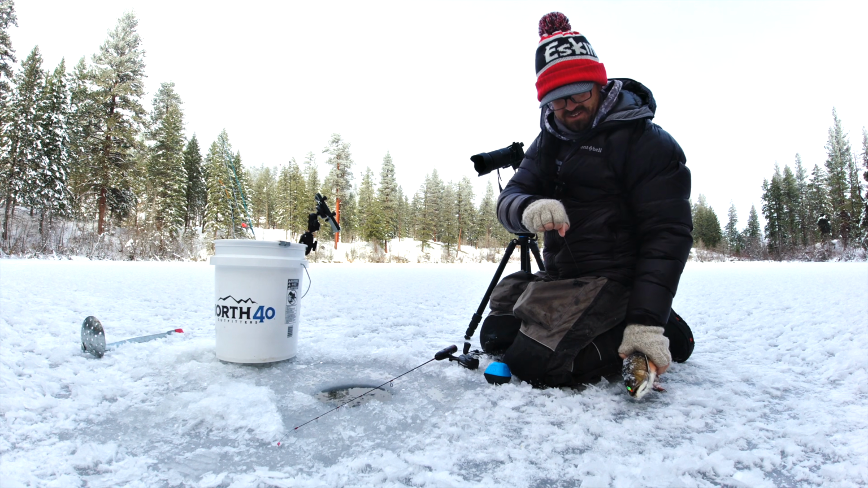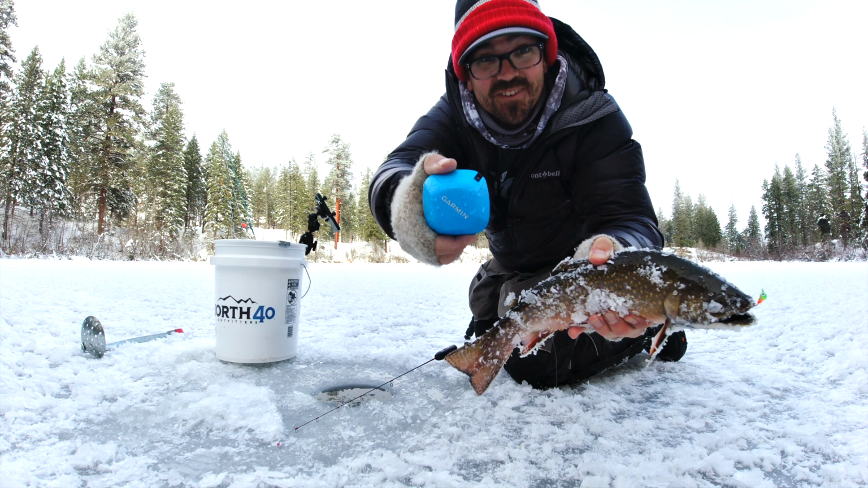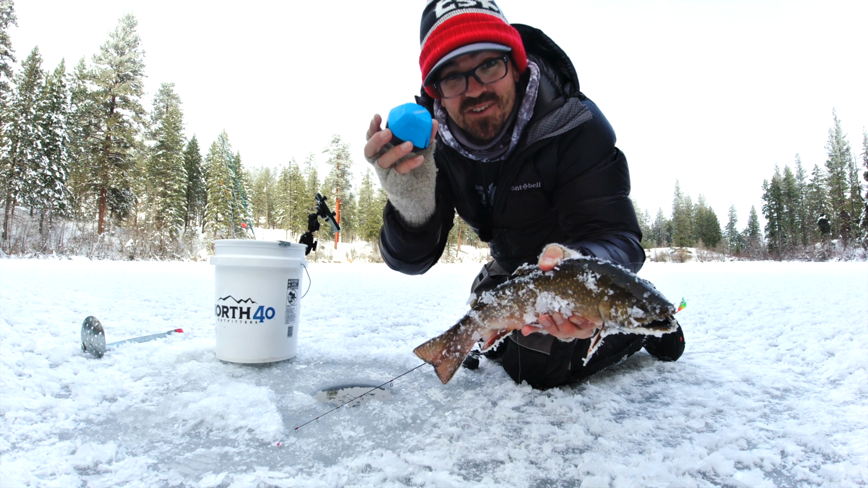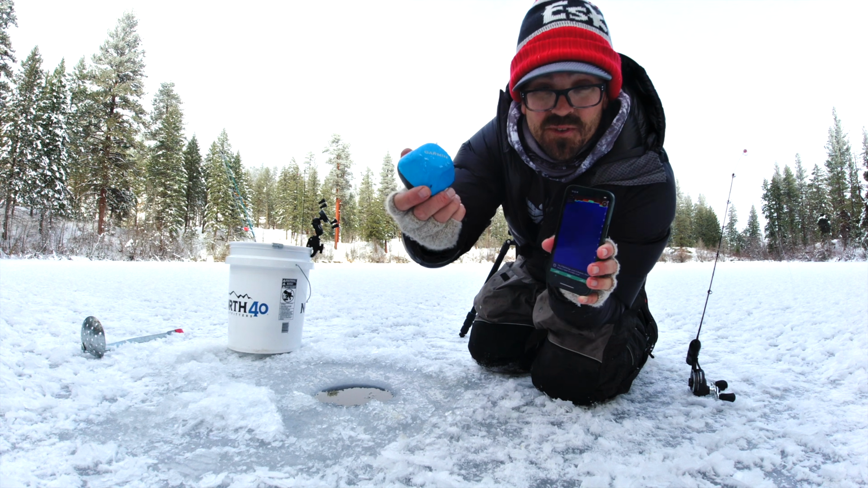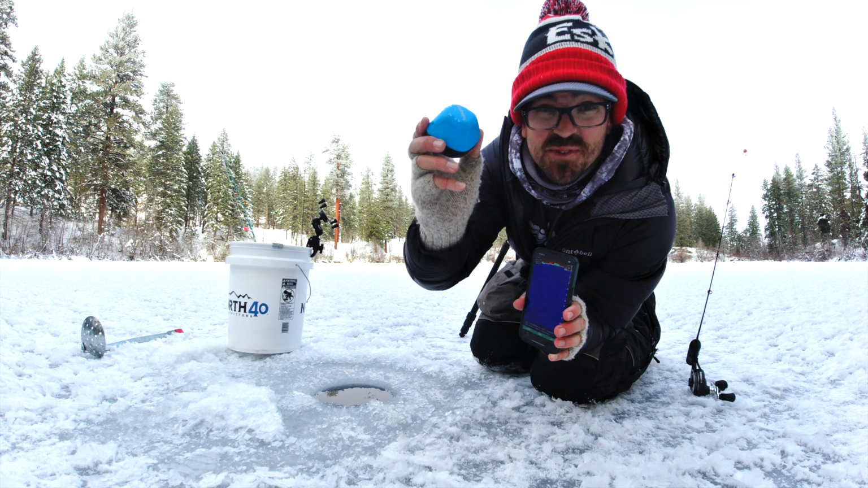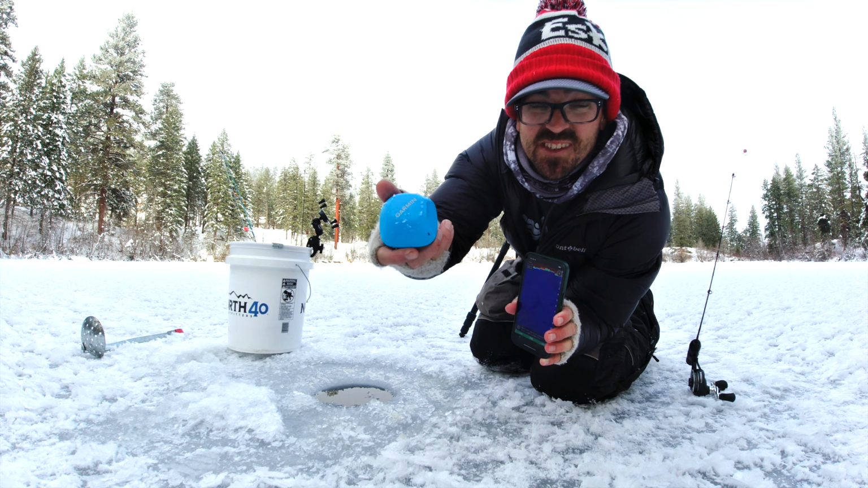Awesome. Definitely can see that brookie on this wireless 3-inch Garmin Castable Sonar. A sonar that fits in your pocket. So for the past month, I've been experimenting with this Garmin Striker Castable Sonar. So this is a lithium-powered wireless sonar.